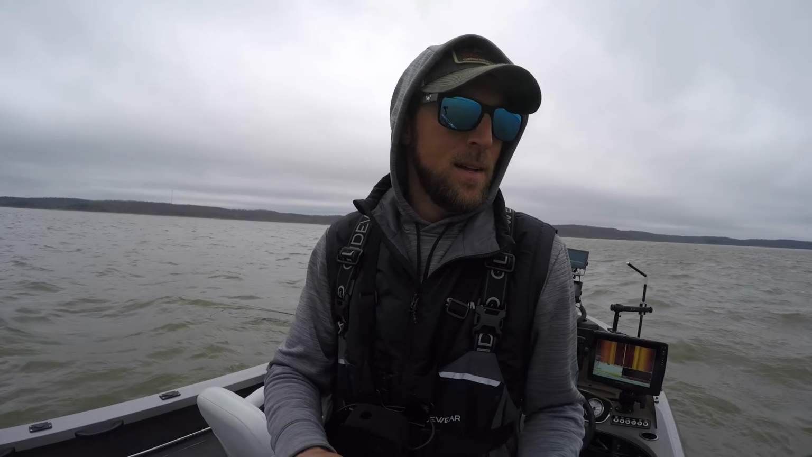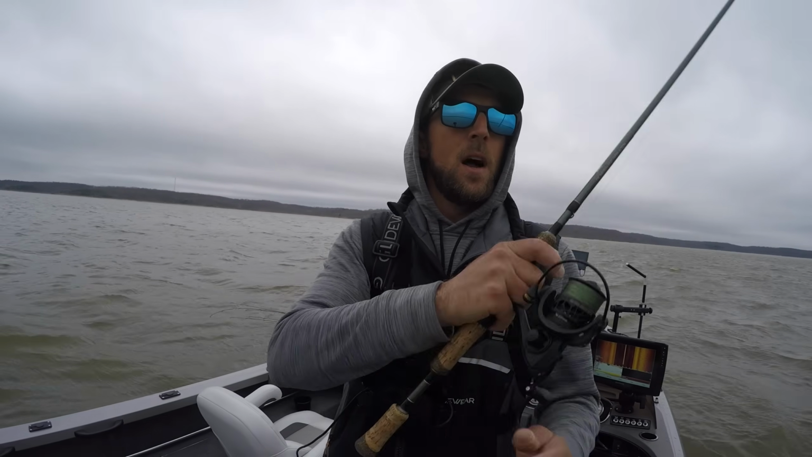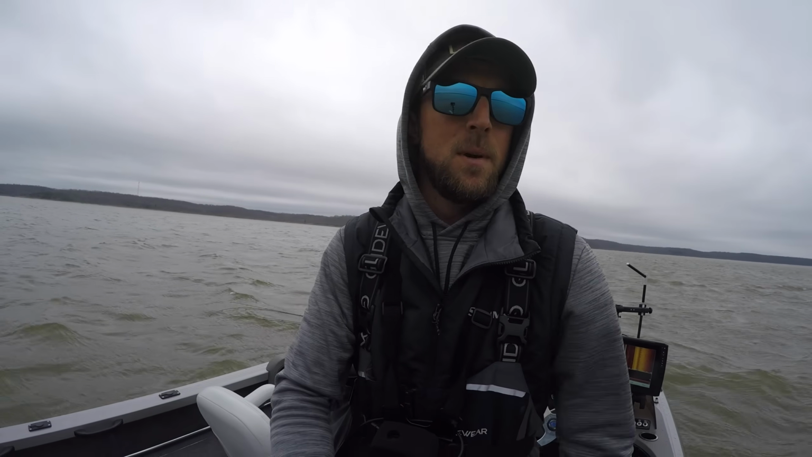7.9 medium light. I really enjoy longer spinning rods to make super long casts like we're gonna be doing today, and we just came out with that 7.9 medium light. So definitely go check that one out from Fox River. They've got all the rods in stock.